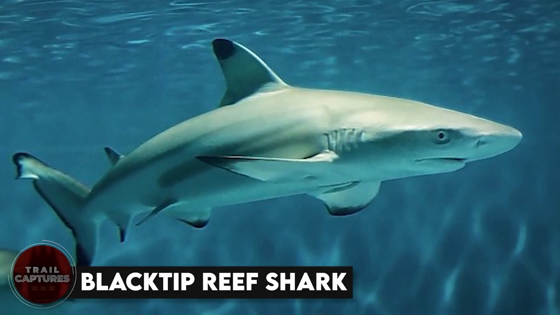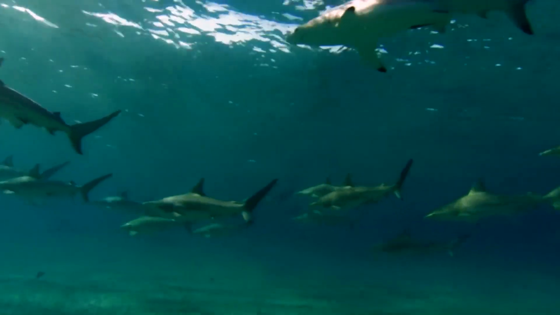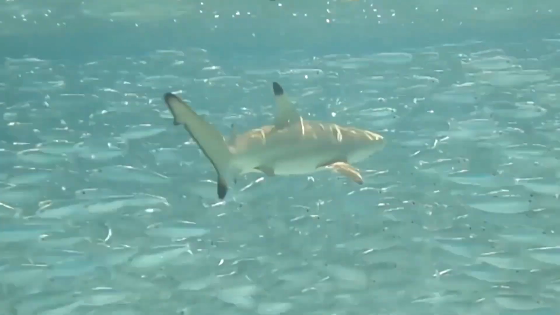Blacktip reef shark. Don't let their size fool you. These little guys are tough cookies. They may be small, but they are sneaky predators that can attack humans, especially if you're hanging out in shallow waters.